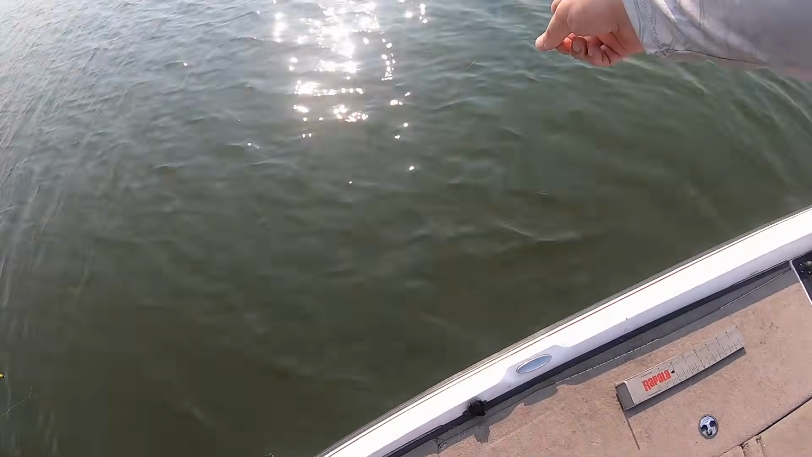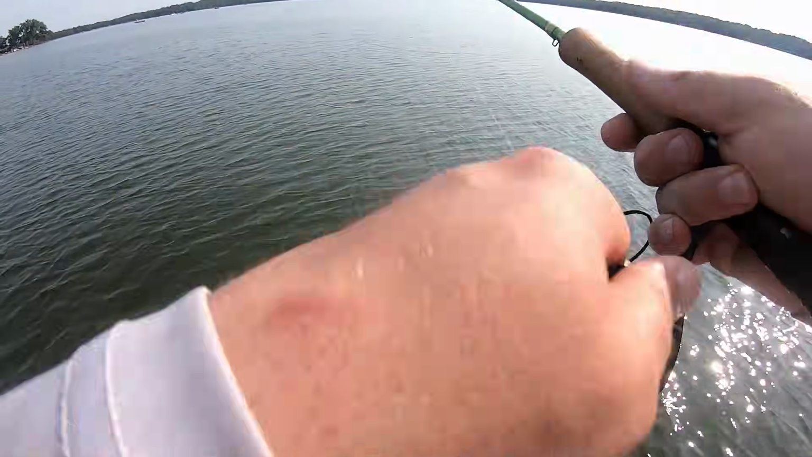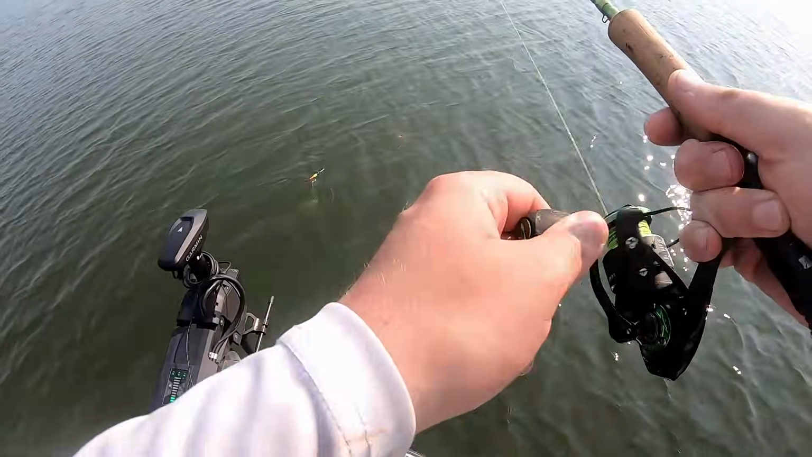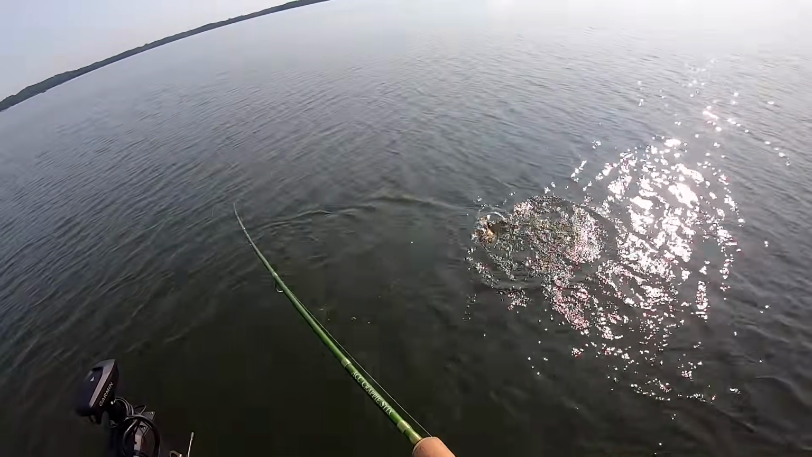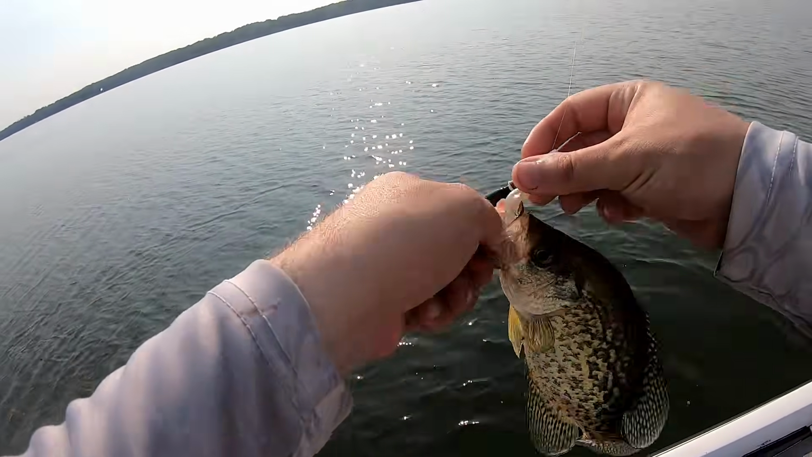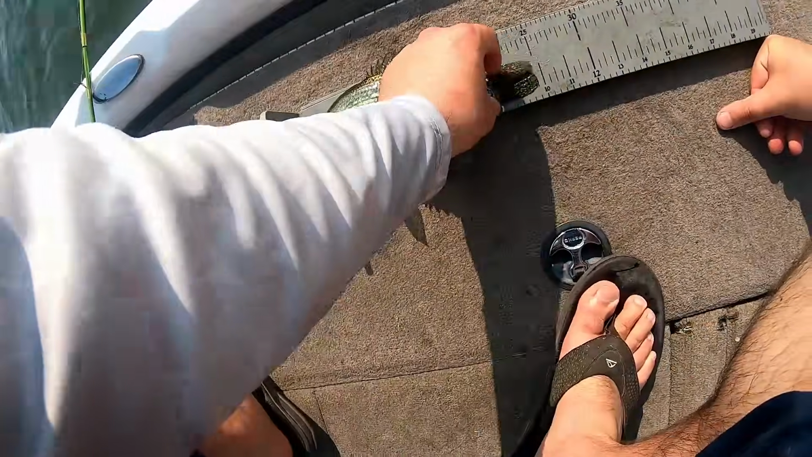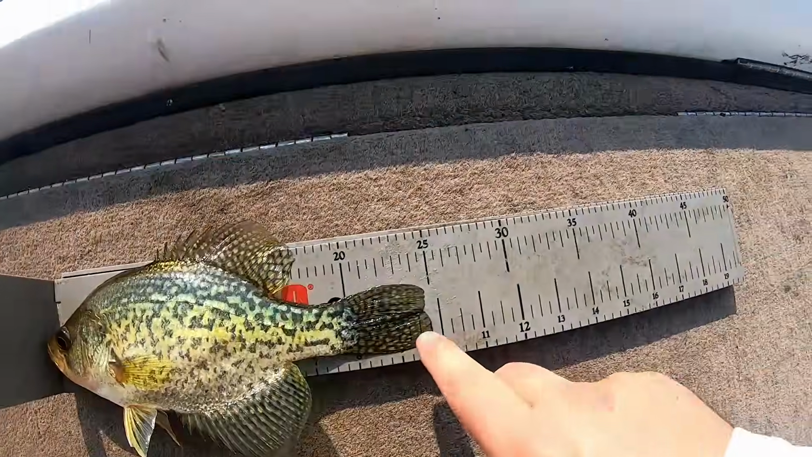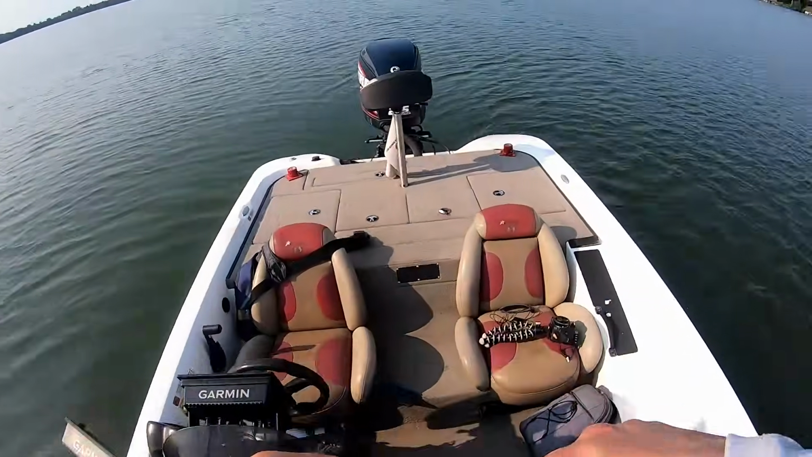Oh, muskie. Big muskie right here. Oh, there's a crappie. I bet that muskie's going to try to hit it. This might be our 4th eater. Yeah, it's another 9 3/4. Not monsters by any means, but they will fry up just as good.